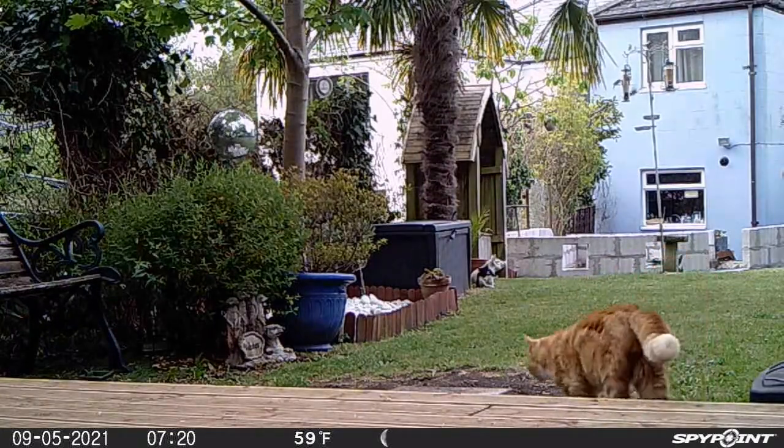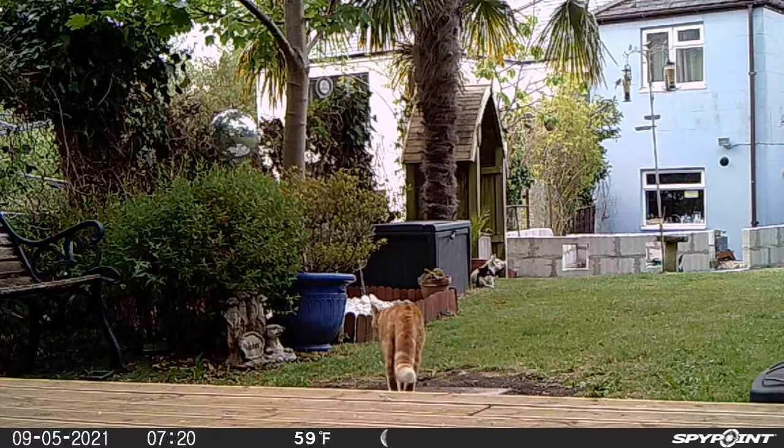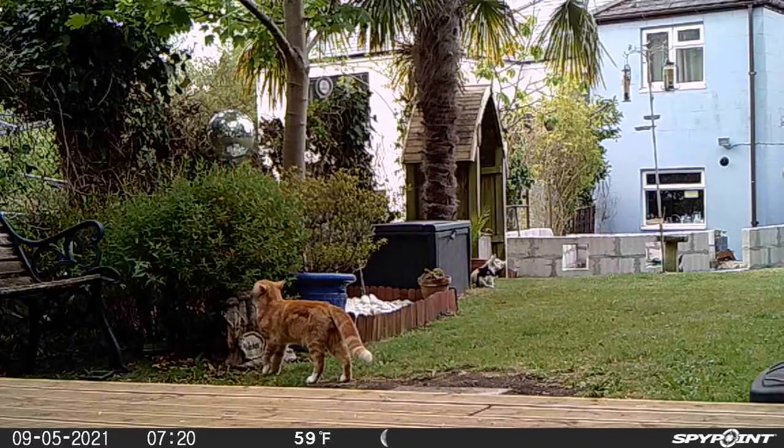Finally, this ginger cat turned up and started sniffing around where all the other cats had been spraying and had a little spray himself.